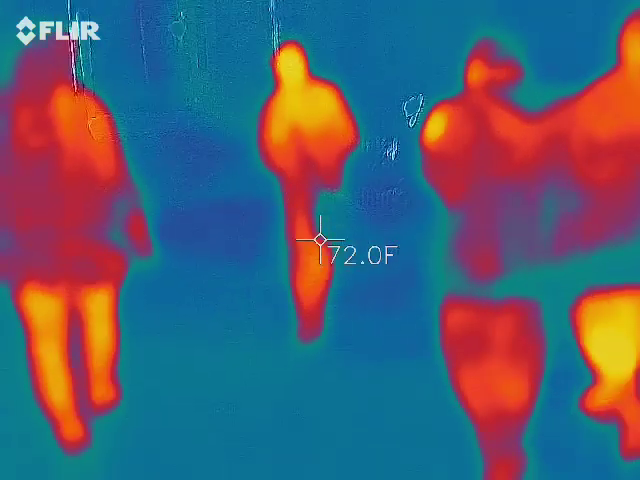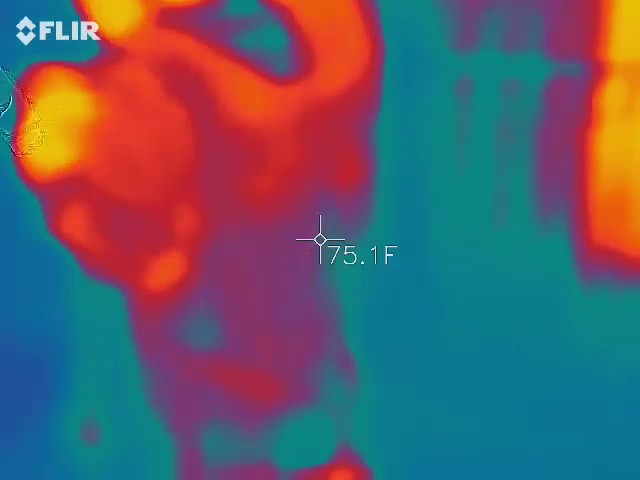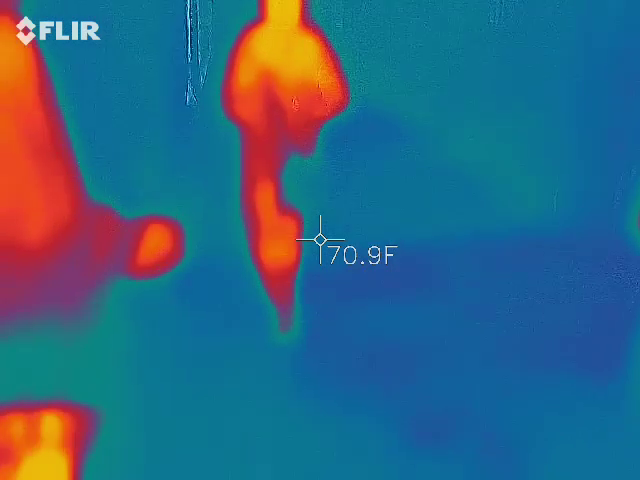Children are creepy places. You got red, that is. Is it got an electrical box right there? Oh, okay. I don't know what makes it work. And plus, you're looking down at it.